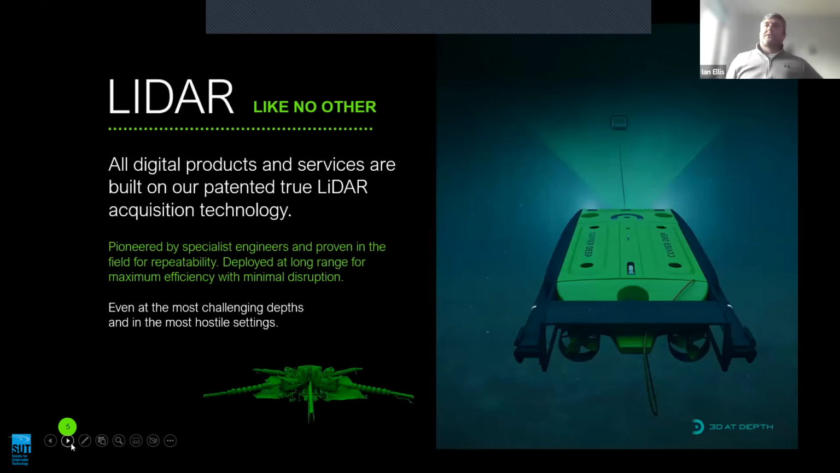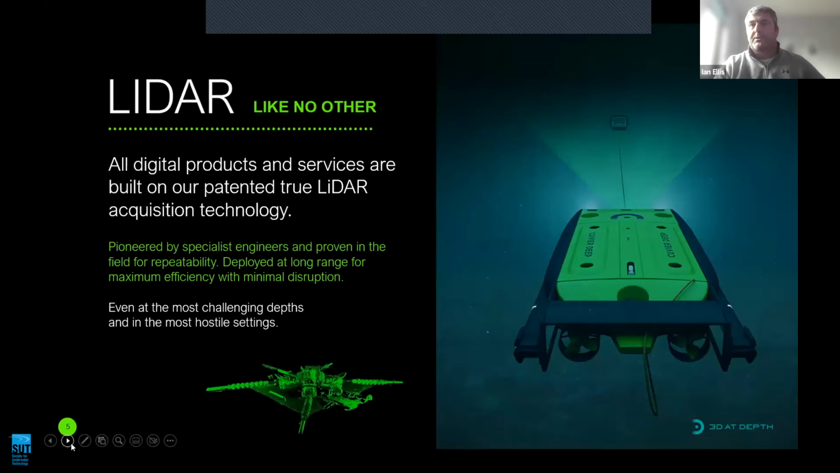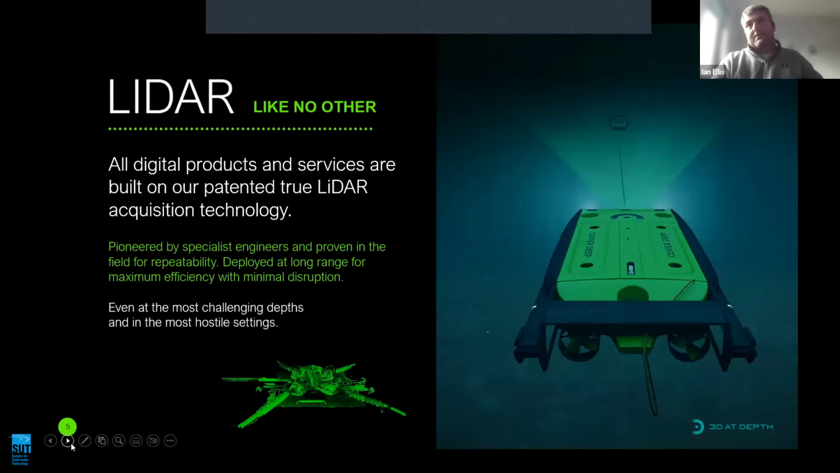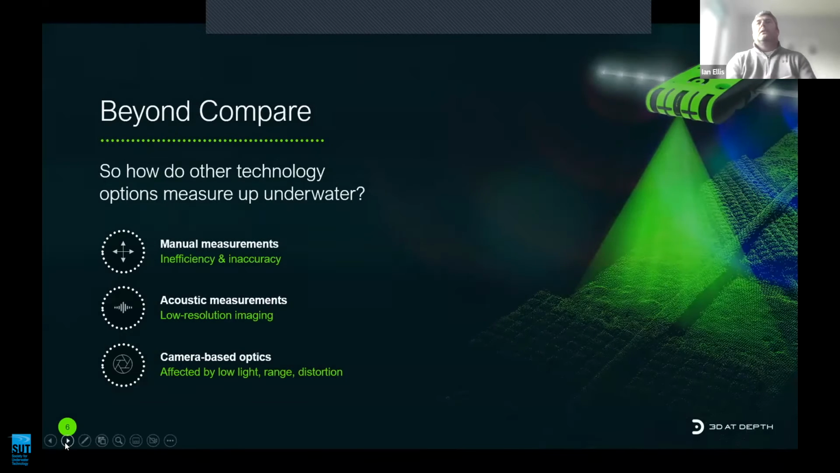Digital products and services are built around our patented LiDAR acquisition technology. This is pulsed laser light. We are able to deploy the sensor and measure over an extended range to maximize efficiency with minimal disruption to the marine environment, and even at the most challenging depths and in the most hostile. Our standard sensor is 3,000 meter rated.